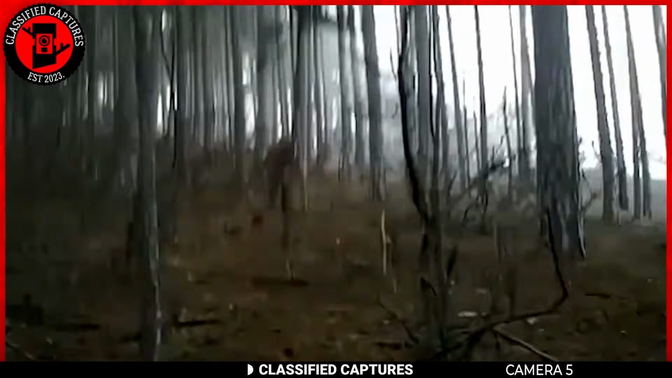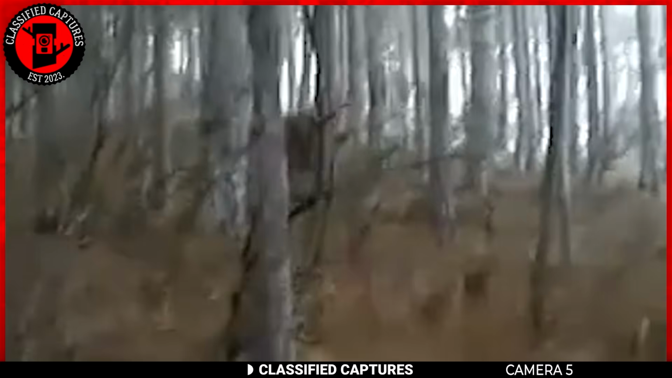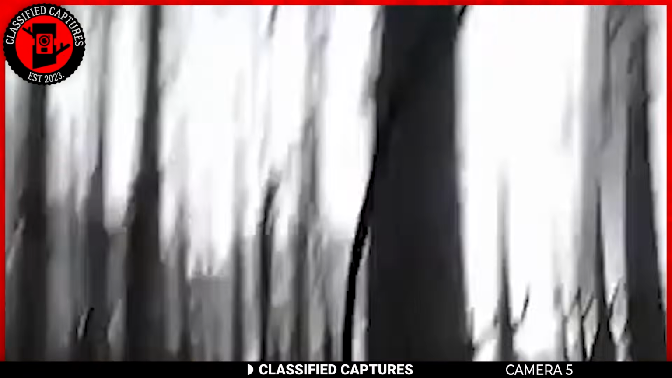The creature swung its very long arms as it took huge strides through the forest, moving with an unexpected grace for something so large. The hiker managed to capture a few minutes of this extraordinary sight before the clip ended. Could this be true proof that Bigfoot is actually out there? After all, the figure matches many descriptions from eyewitnesses over the years.